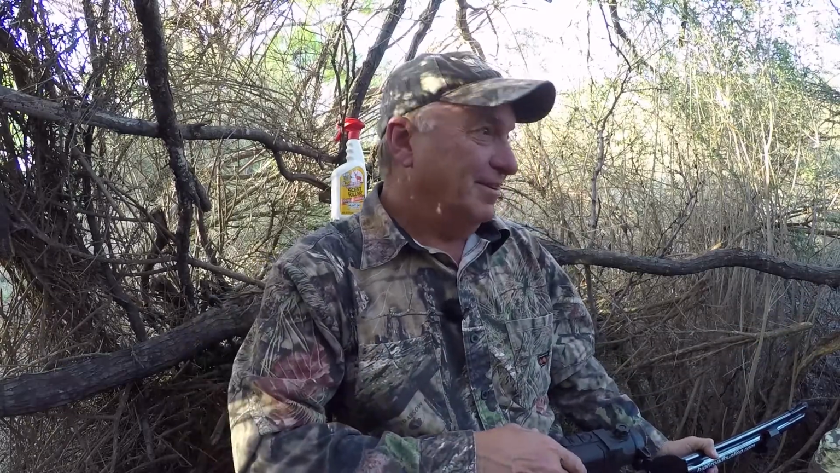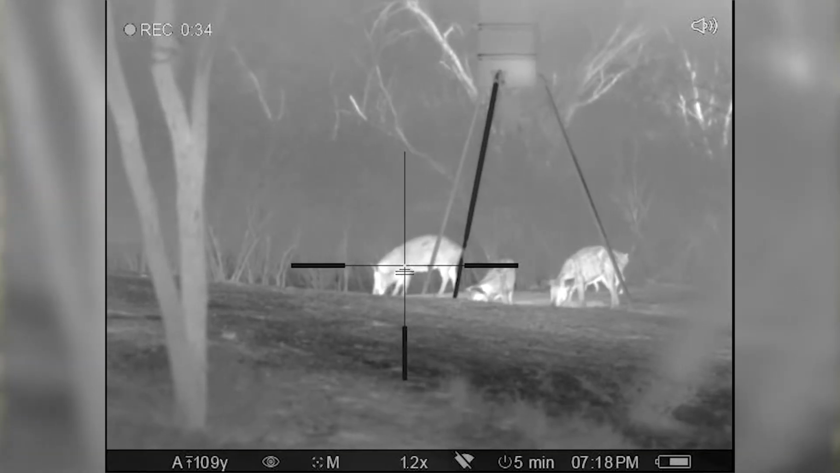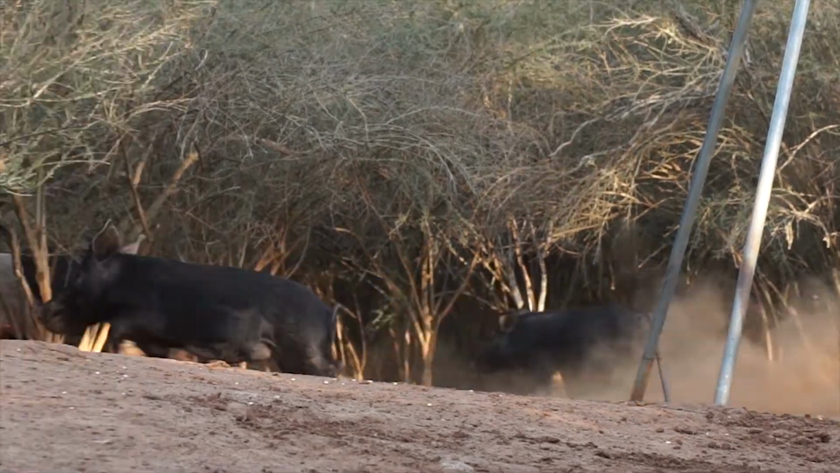That was kind of cool now. So as I release the arrow, I know it's a perfect shot. Within 3 to 5 seconds, I hear the hog, boom, it crashes in the brush.